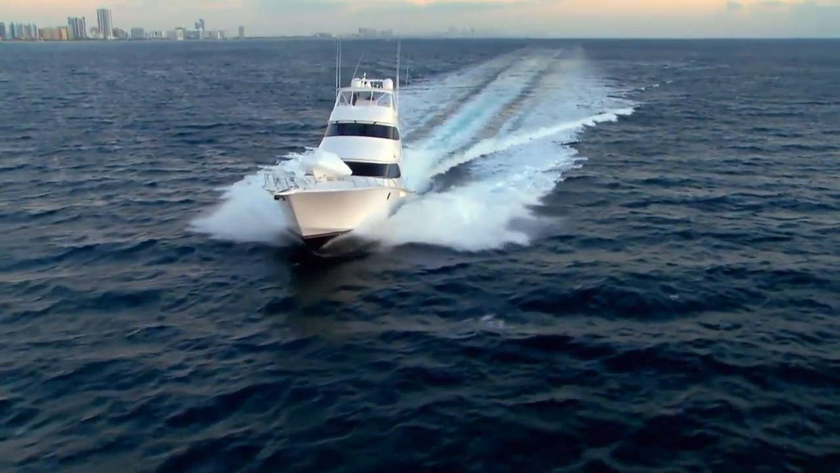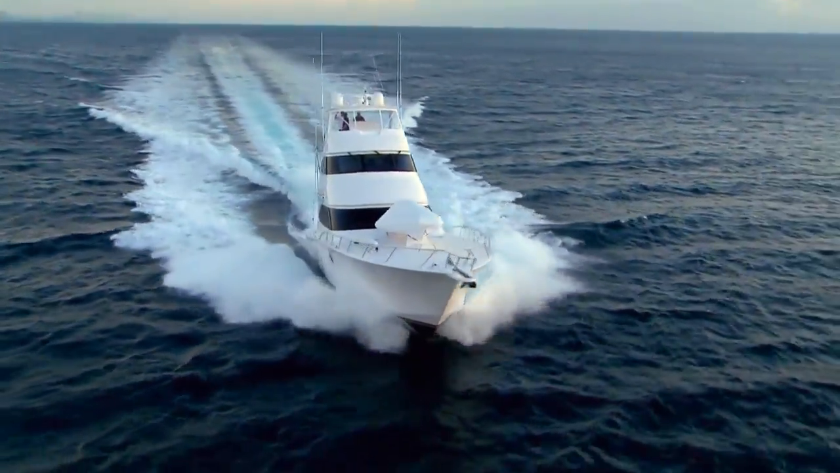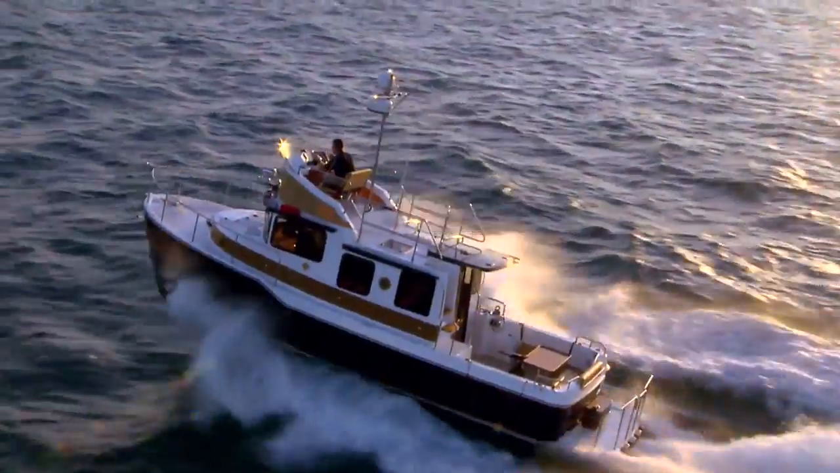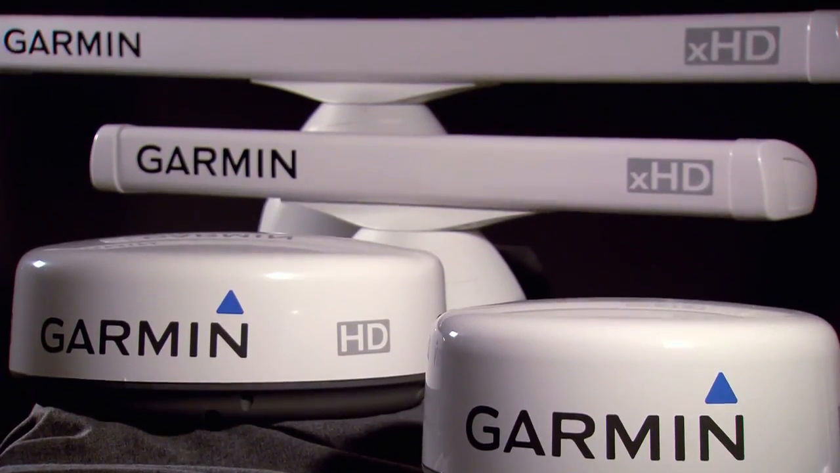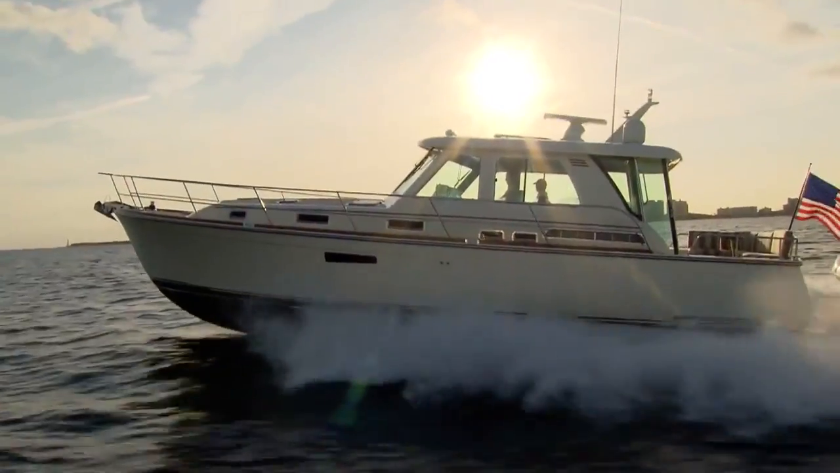You should have a good understanding of the basics of our radar, along with an appreciation of what makes one radar different from the next. We also introduce you to the whole Garmin Marine radar family. Hopefully, you have a Garmin on your radar now.